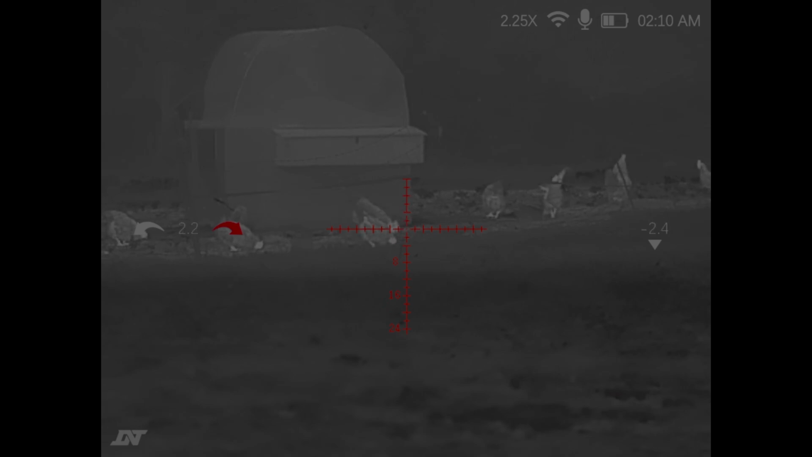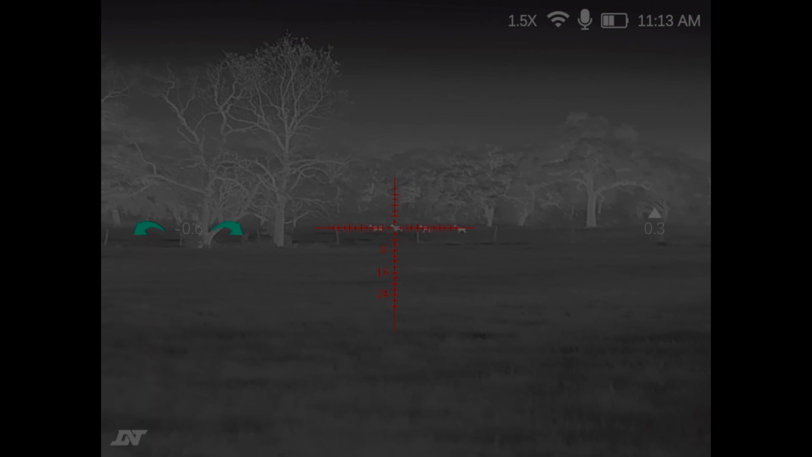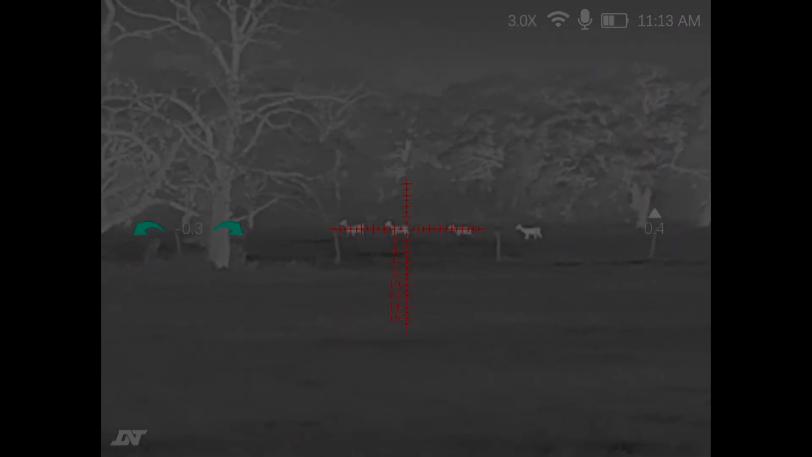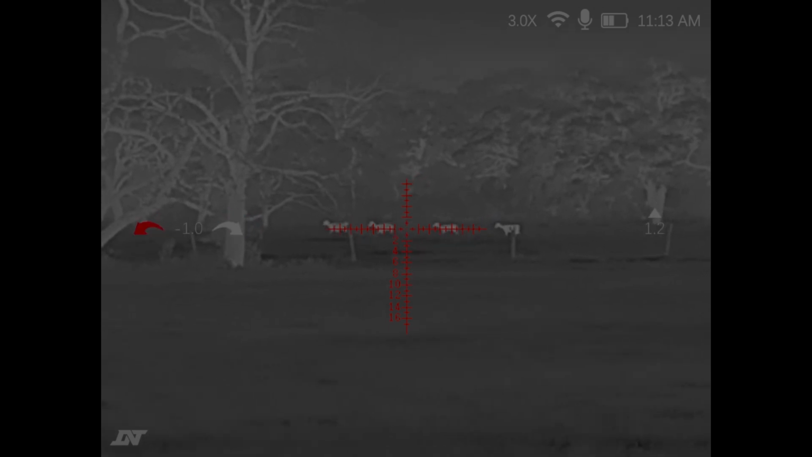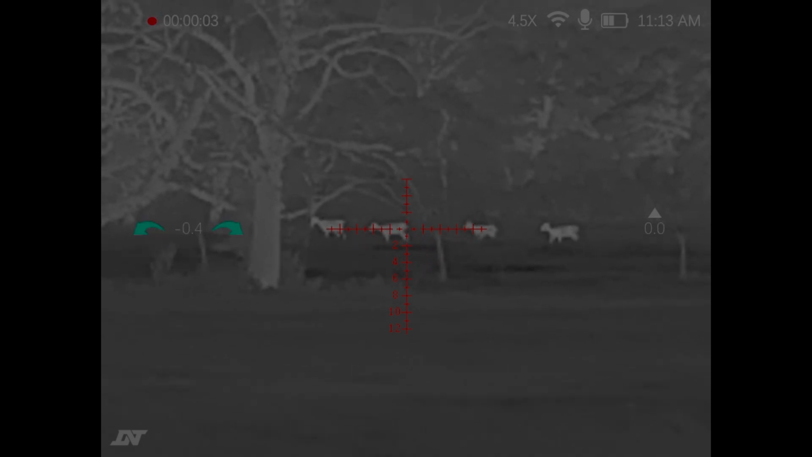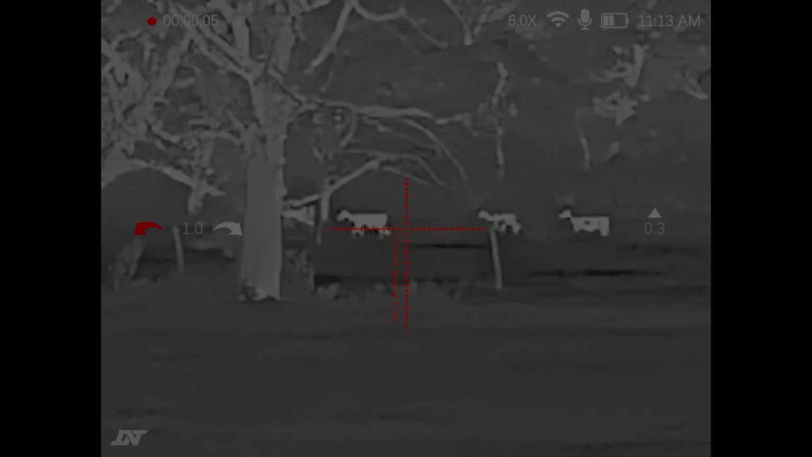It has a base magnification of 1.5x with a digital zoom of up to 6x, and it has an AI enhanced zoom feature. It's the best way I can really describe it, where when you get to 6x, it actually crisps that image up just a little bit, and it is noticeable. You'll see it in some of the video here that it's actually more crisp on 6x than on 4.5x, which I thought was pretty cool.